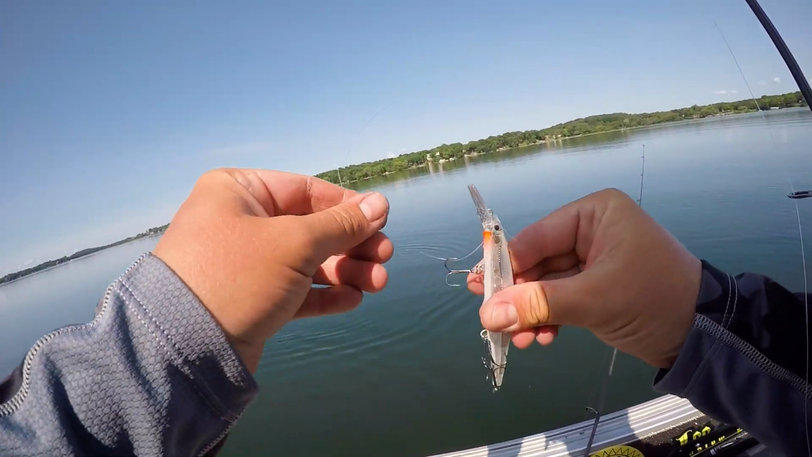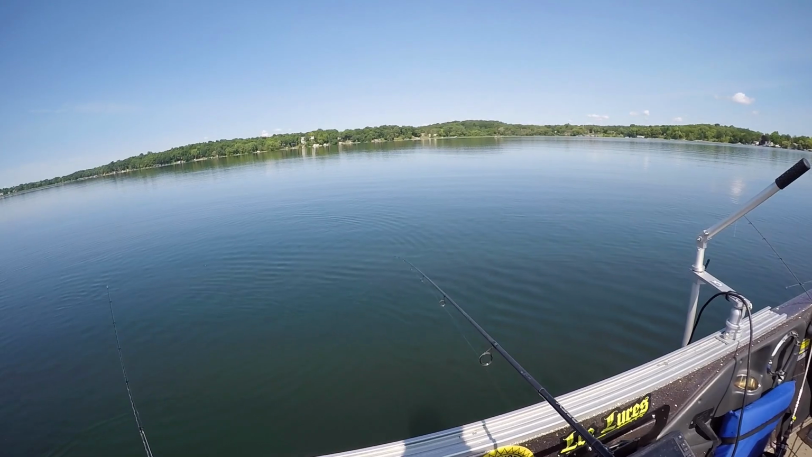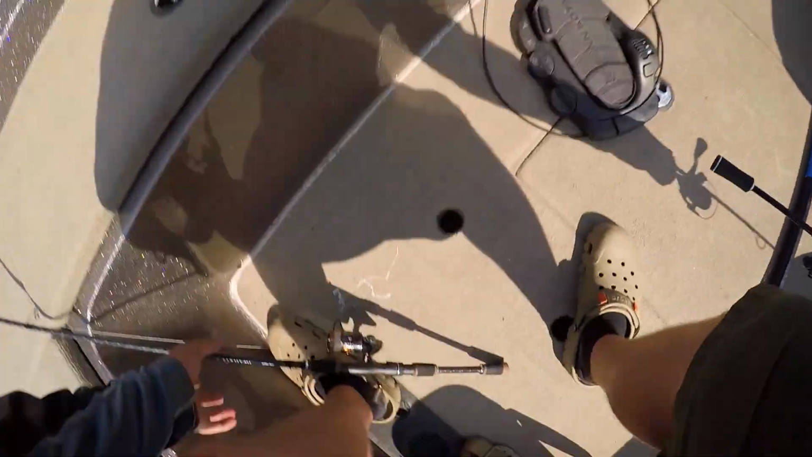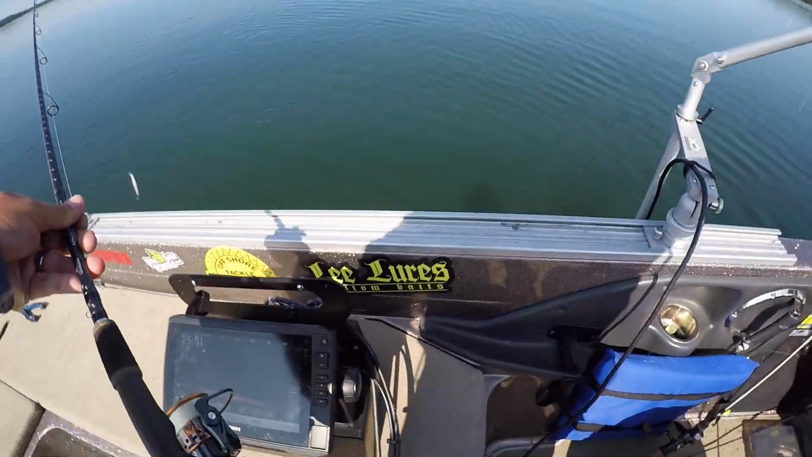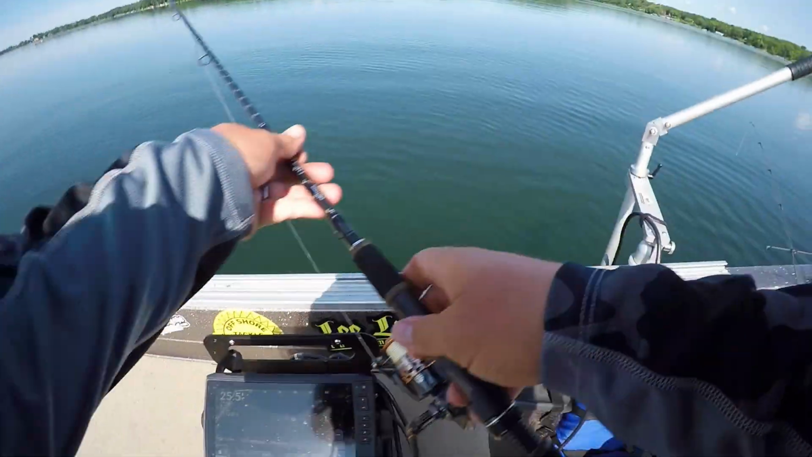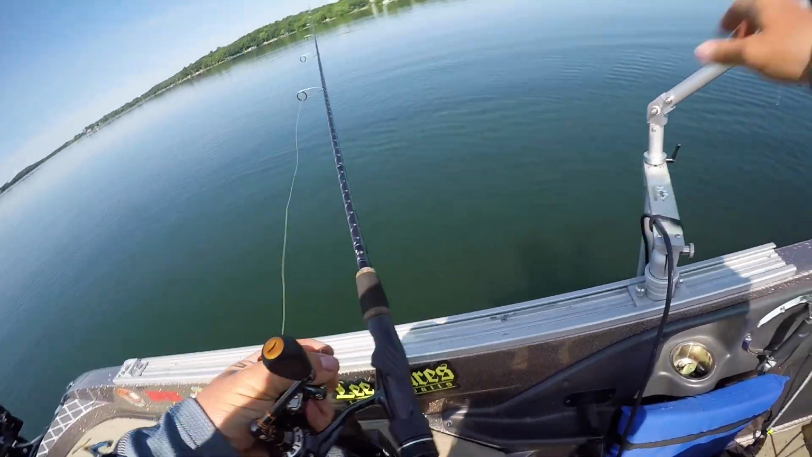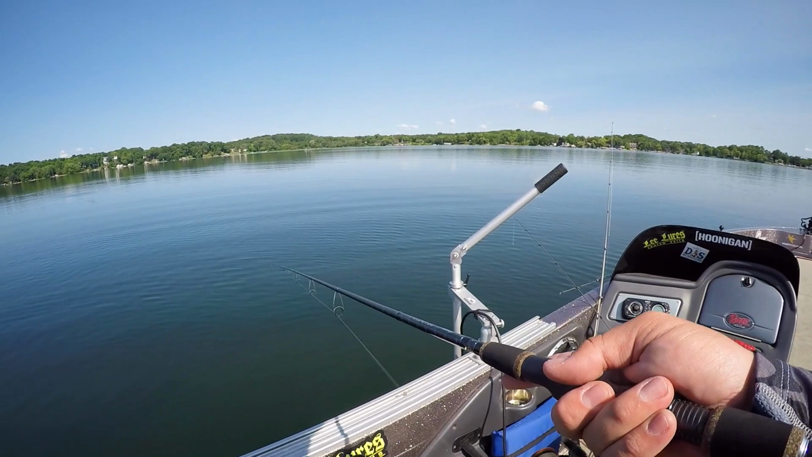I wasn't totally sure. I thought it could be a big school of big bluegills. This lake has some really big bluegills in it. Oh my gosh, trying to do this by yourself though is proving to be difficult. Oh, there they are. They're out there, popping bait out there.